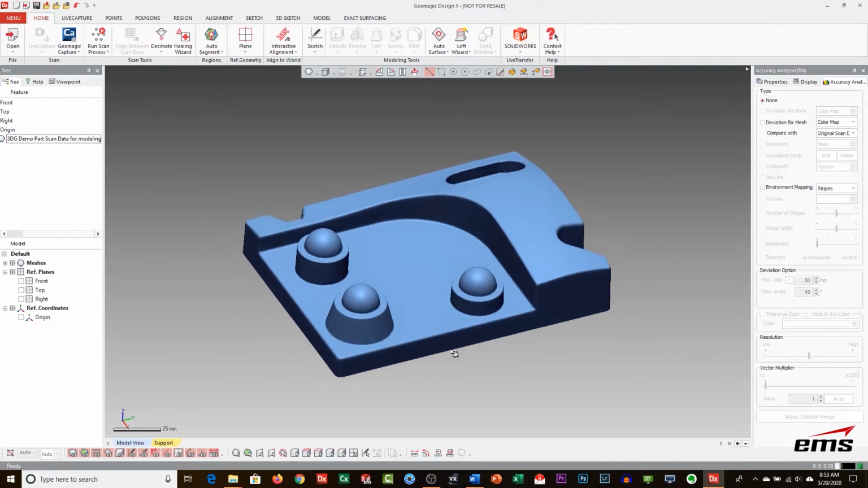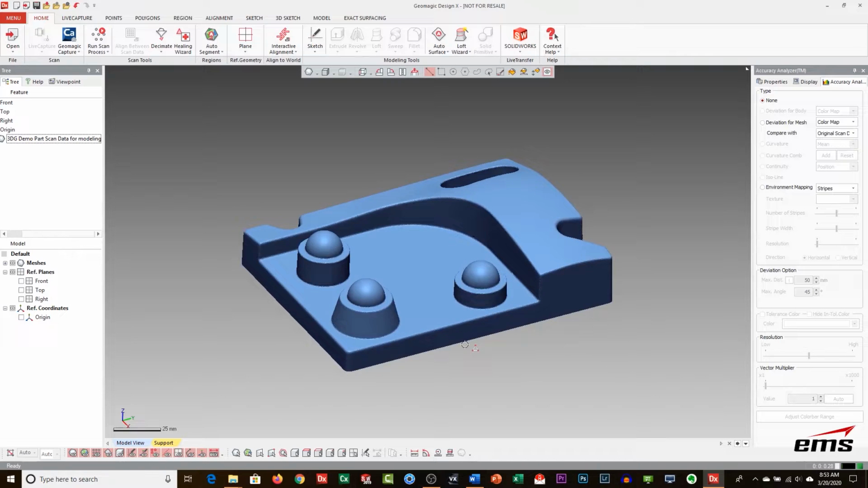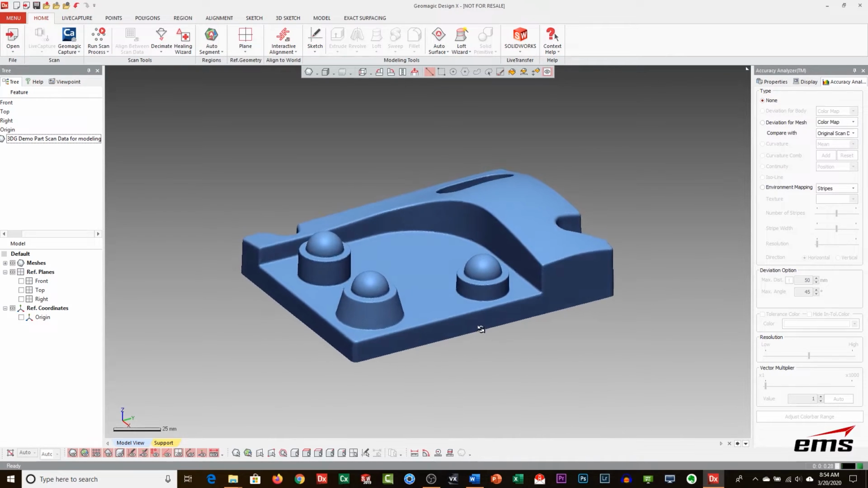So one advantage of Design X is you don't need another CAD system at all. Now, it doesn't do drawings, it doesn't do assemblies, and it doesn't do a lot of other things that SolidWorks and other CAD systems do. But if you wanted or needed a standalone modeler, this would be the choice.